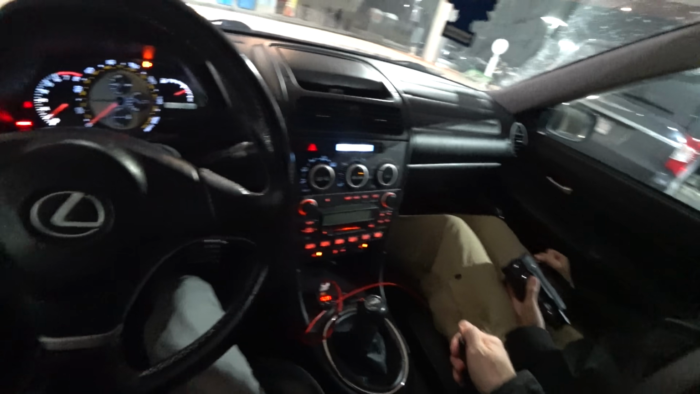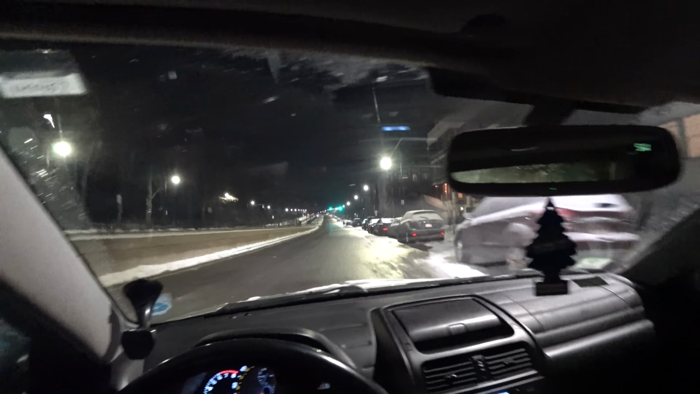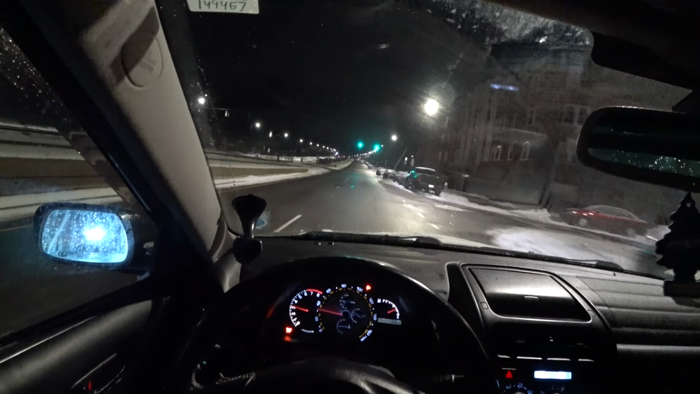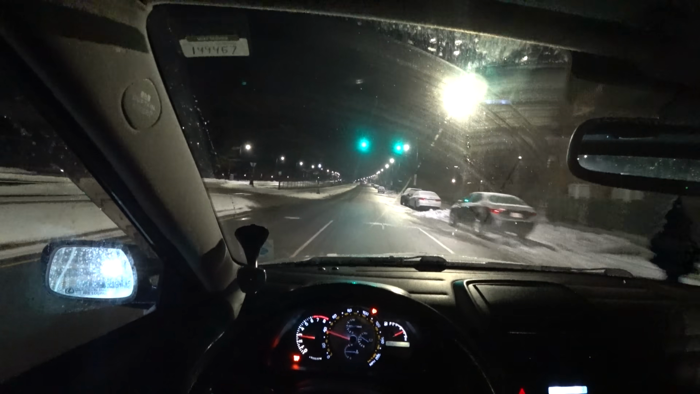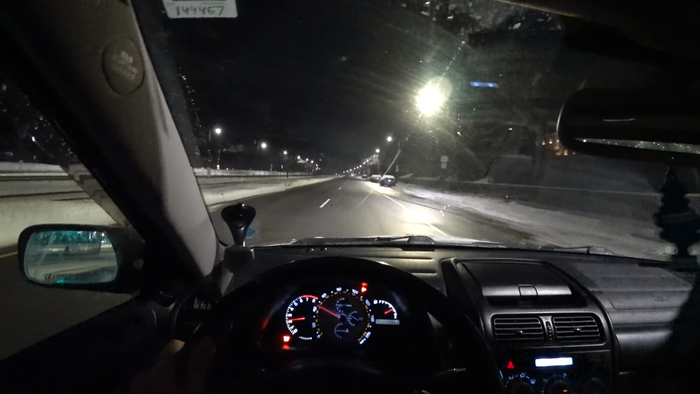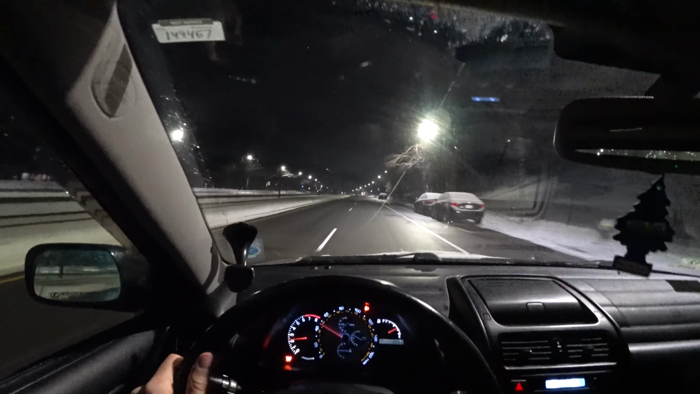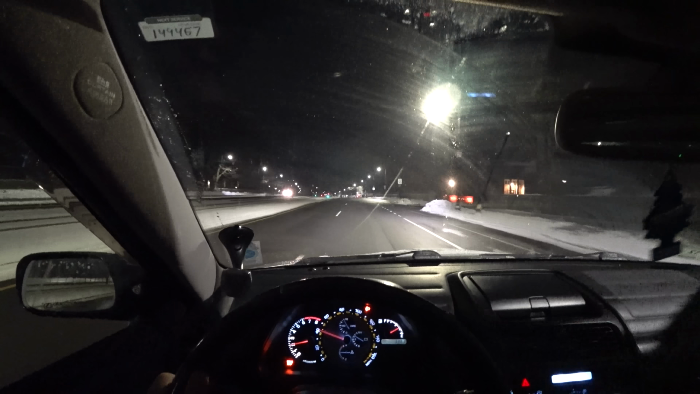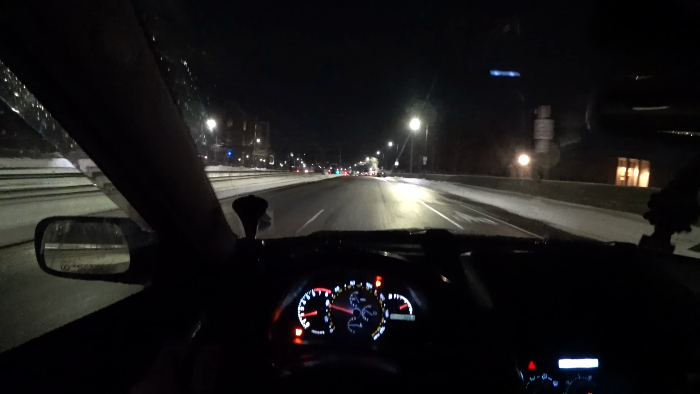It's got some decent creature comforts, heated seats. Okay. But yeah, you notice the rev hang. The little rev hang, you just got to come off that throttle before you would intuitively do it.